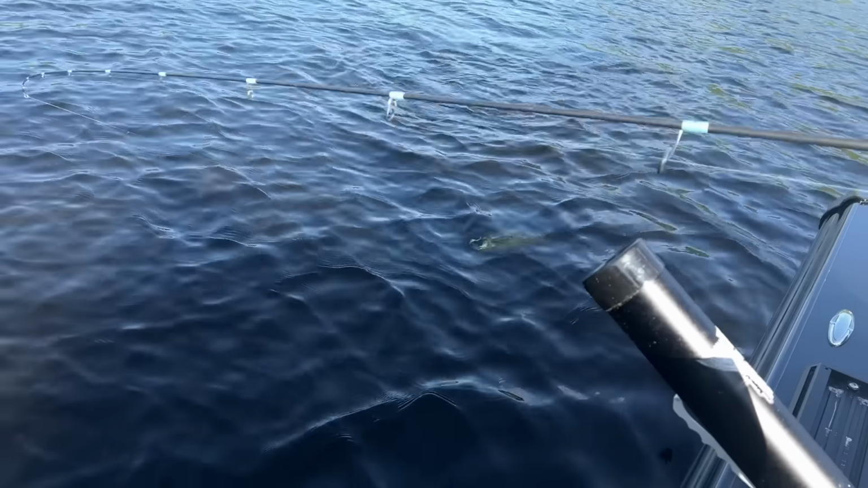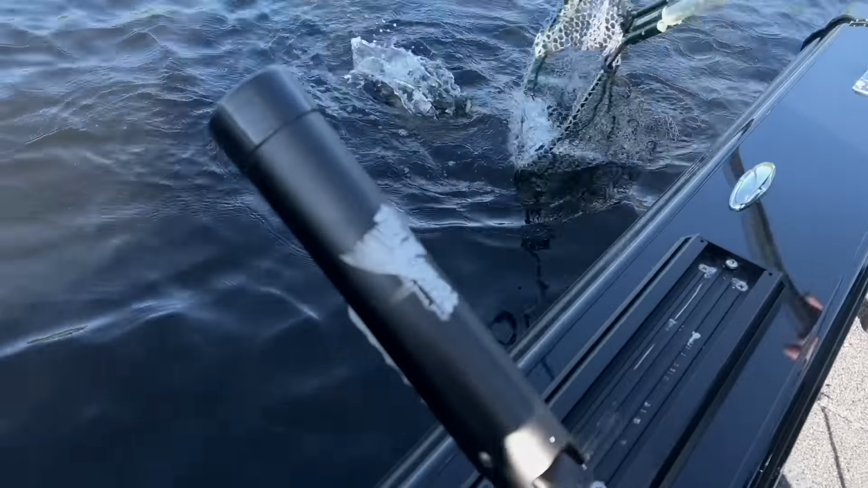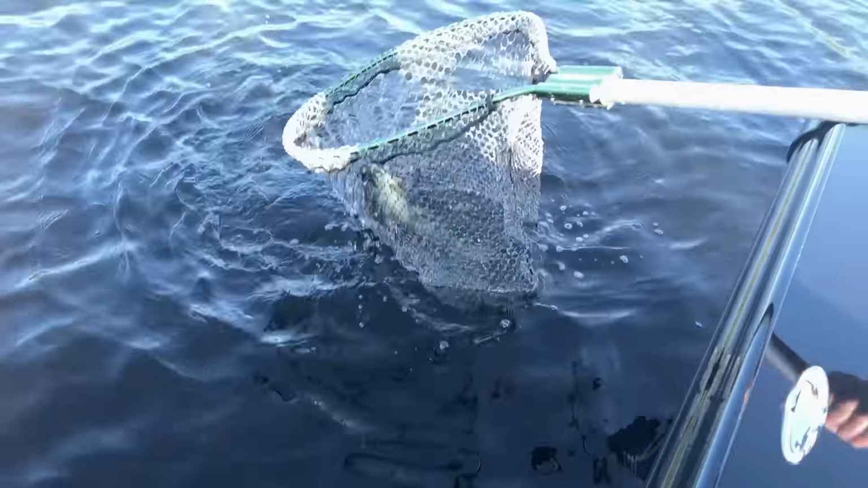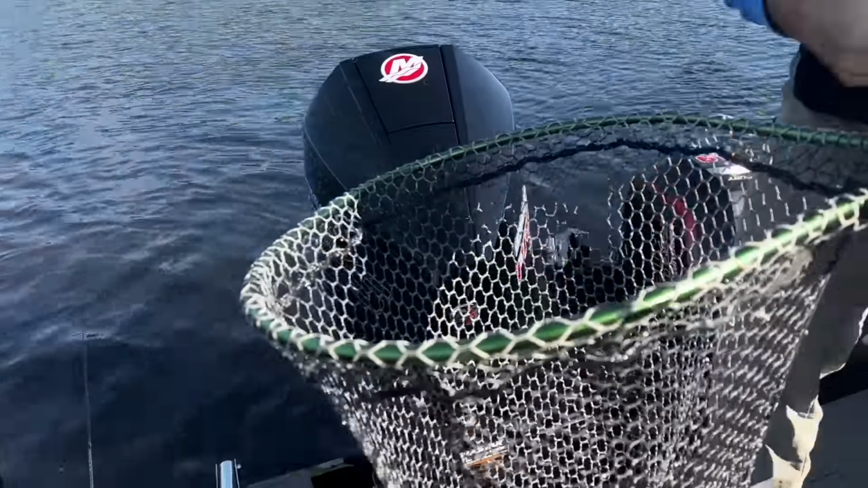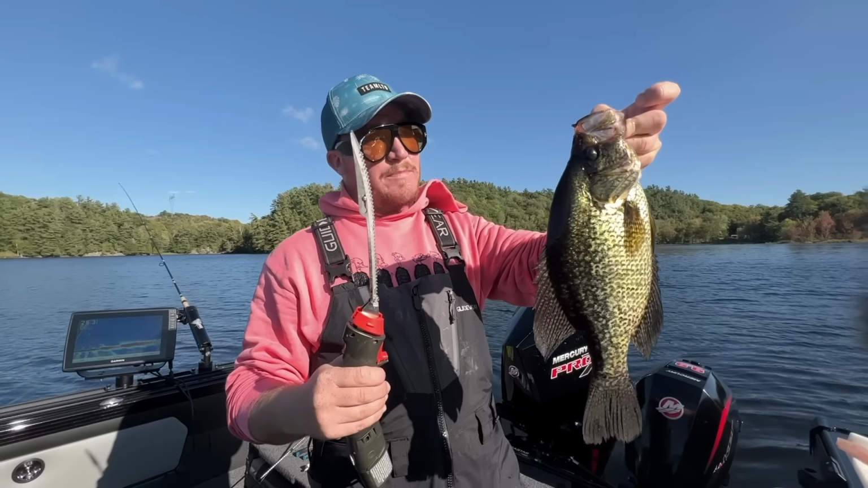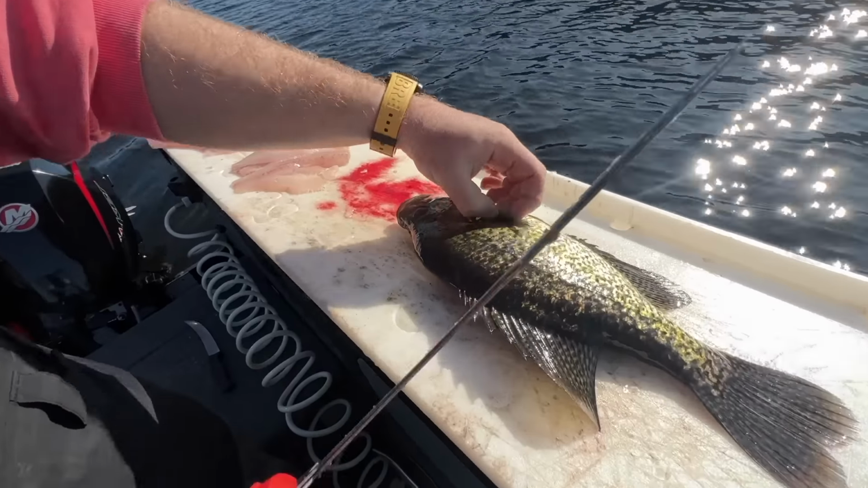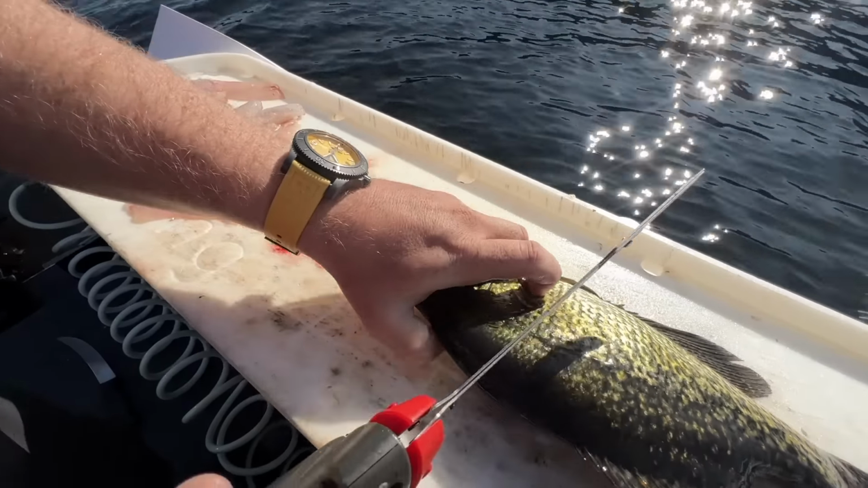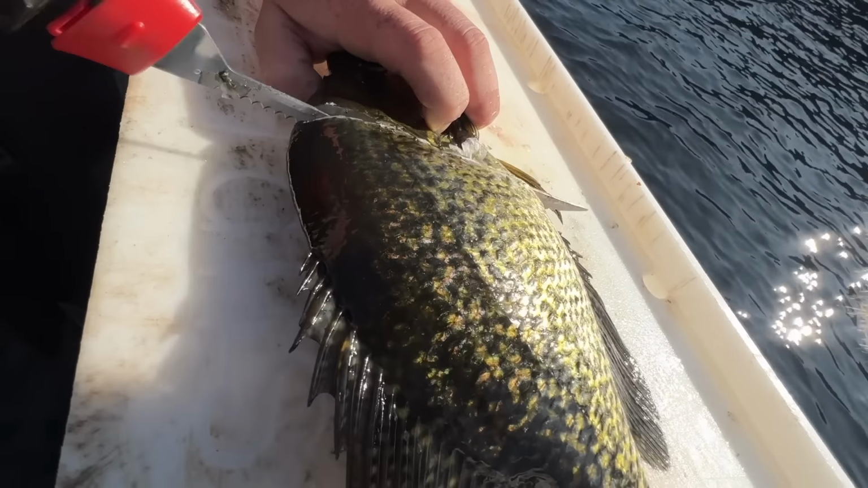This guy just hit, actually, nice size one. Got him? Yes, beauty, sir. Nice job, Adam. What a beauty. This fillet is gonna look almost like a walleye, I can tell. Oh yeah, straight down.